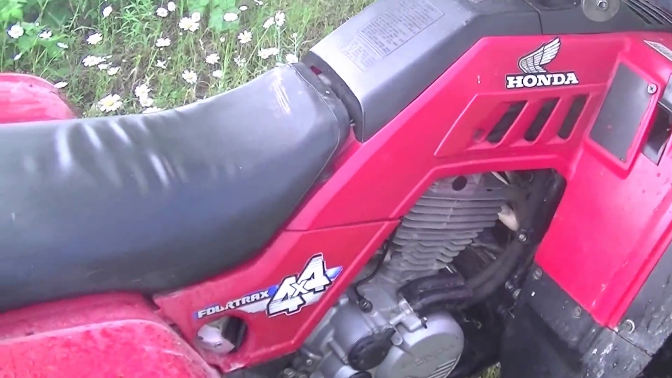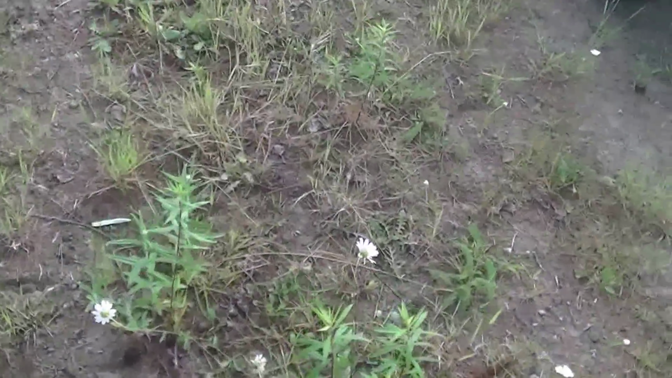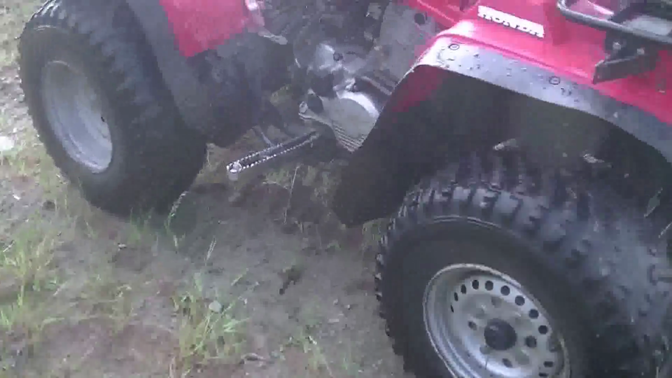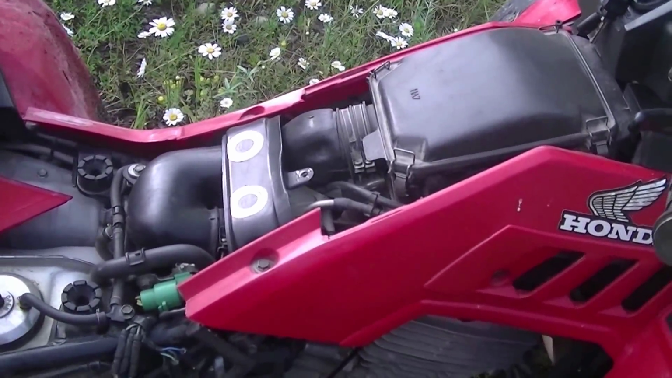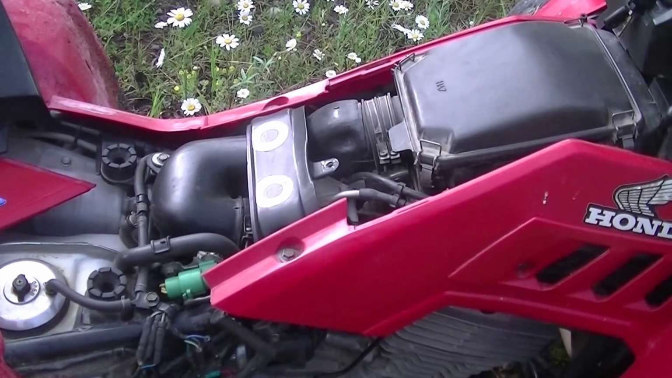See what's going on. Take the seat off first. About 10 kilometers from my camp. I've checked the gas. I've checked the fuse box. It's fine. Gas is fine, spark plug's open, there's no carbon on the tip, so that's not the problem.